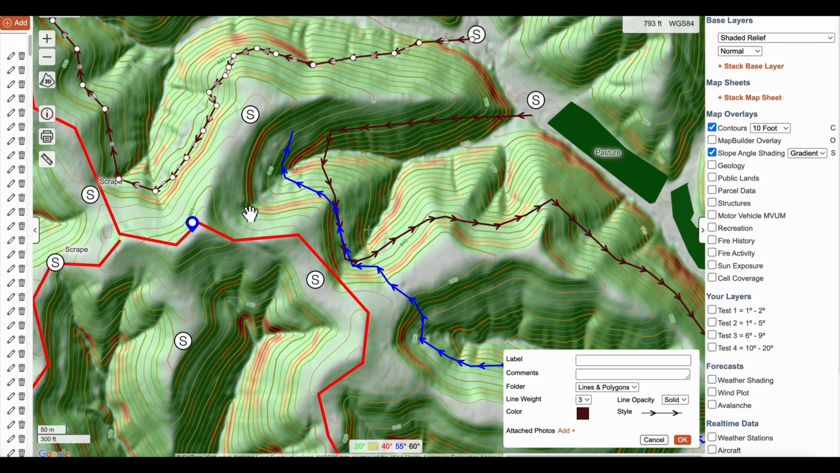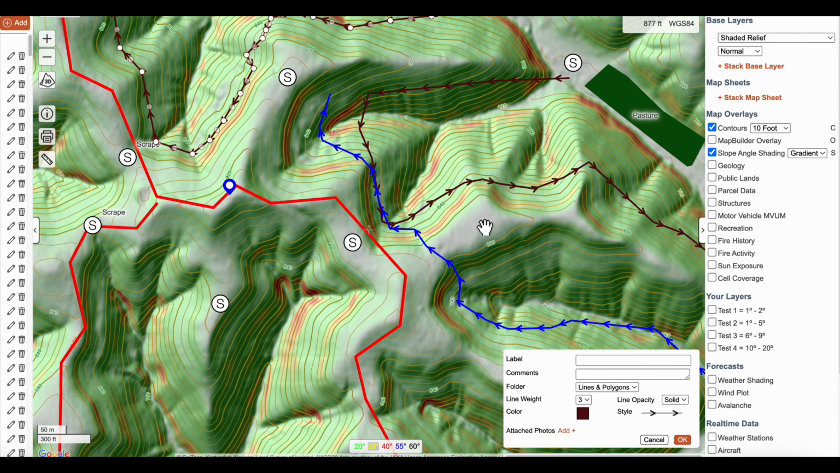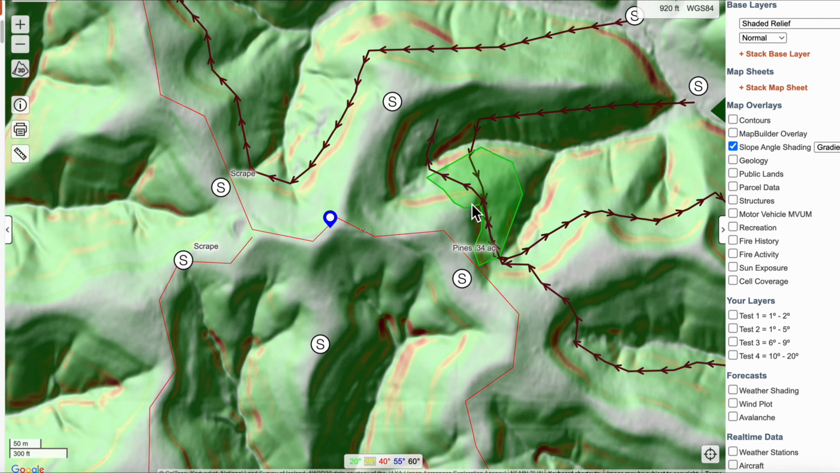But our job when we're in the woods is to verify whether or not our guesses are correct, and then eliminate or adjust the lines as necessary to indicate truth, because at the end of the day we want truth on the map. I use typically Google Earth for, if you notice there's a brand new polygon here that's colored in light green and it says pines 0.34 acres.